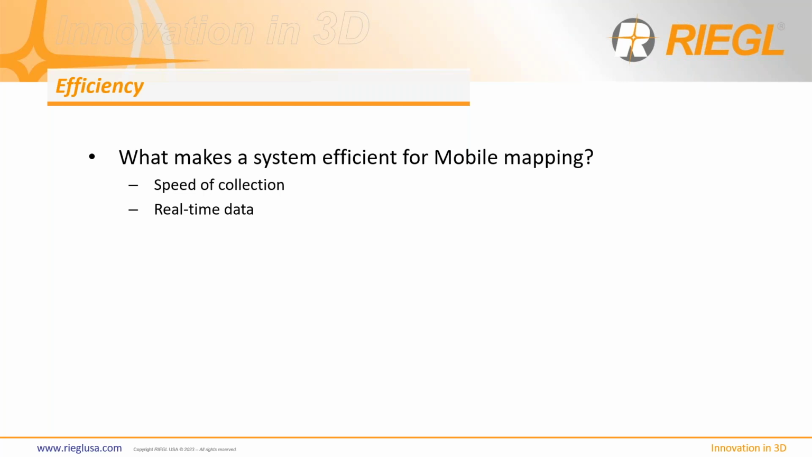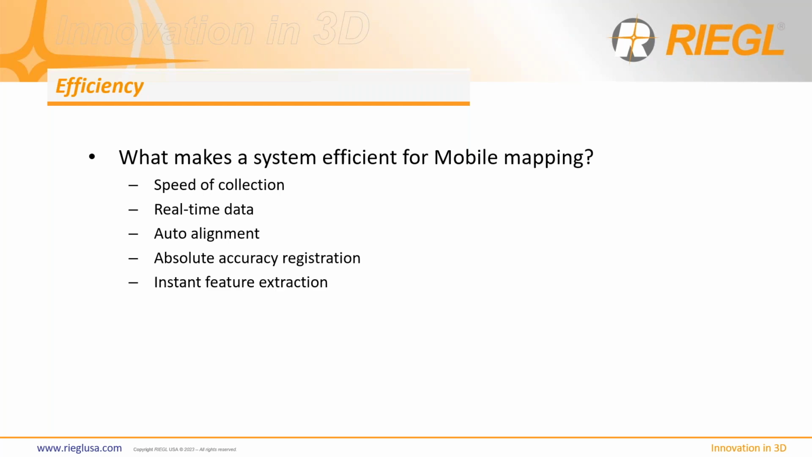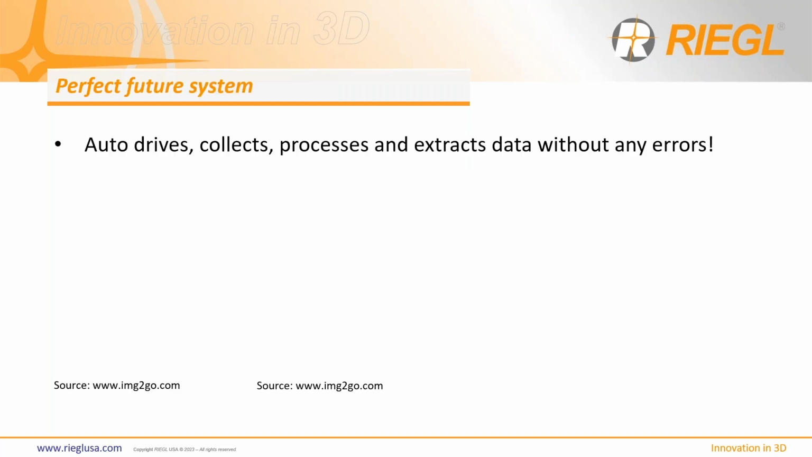Real-time data, well, having the data post-processed and analyzed and even extracted, all while collecting it would be super wonderful. I'm sure you'd all agree, especially if it was already aligned with GPS control to itself. All of that would make it very accurate and would provide instant feature extraction, of course, and also upload it right to the final customer so they can already review it immediately without having to wait on anyone. Well, that's a bit futuristic.